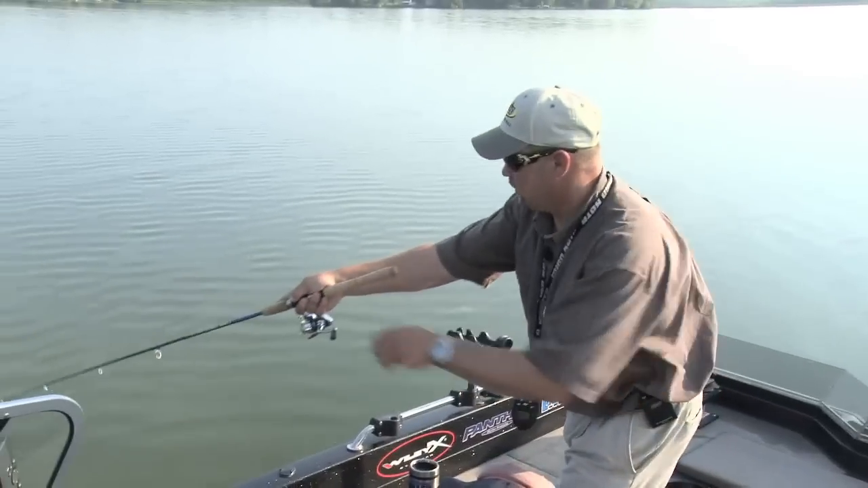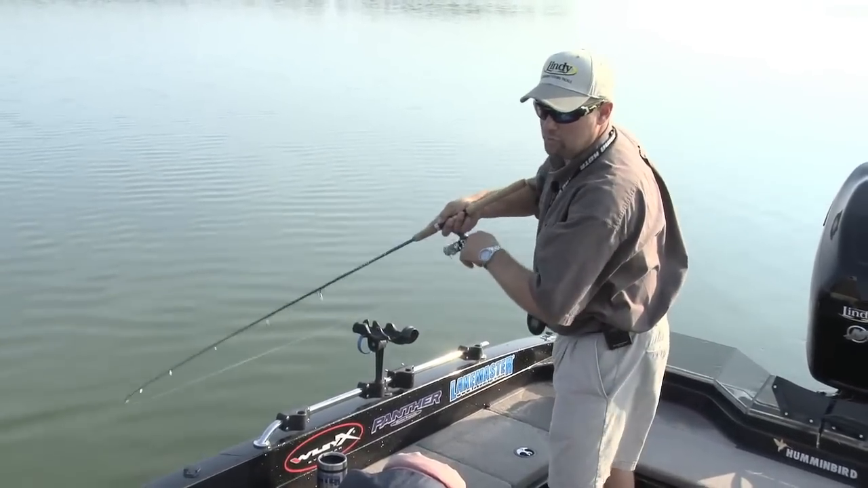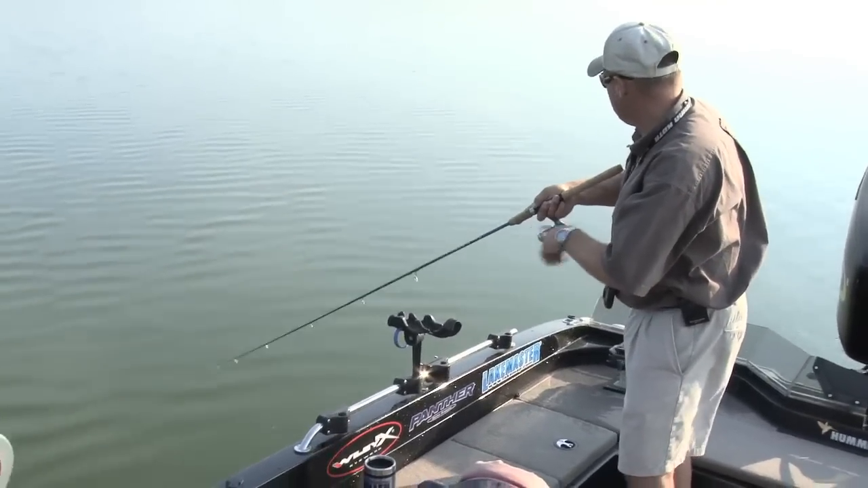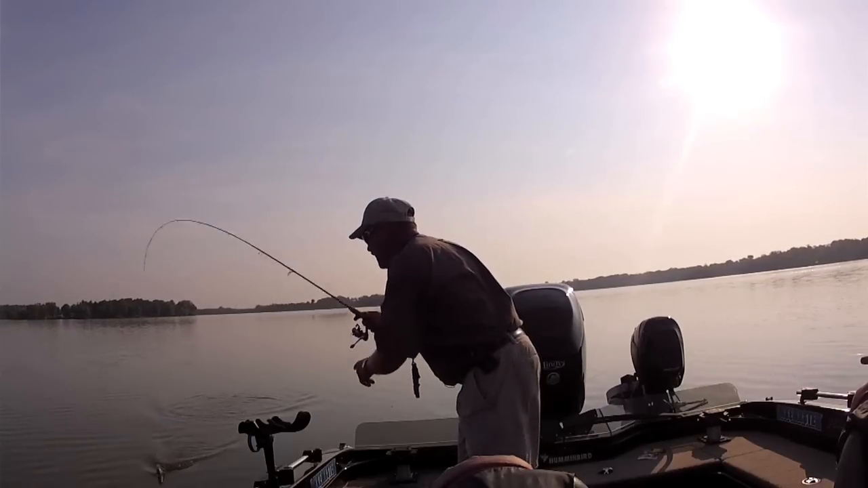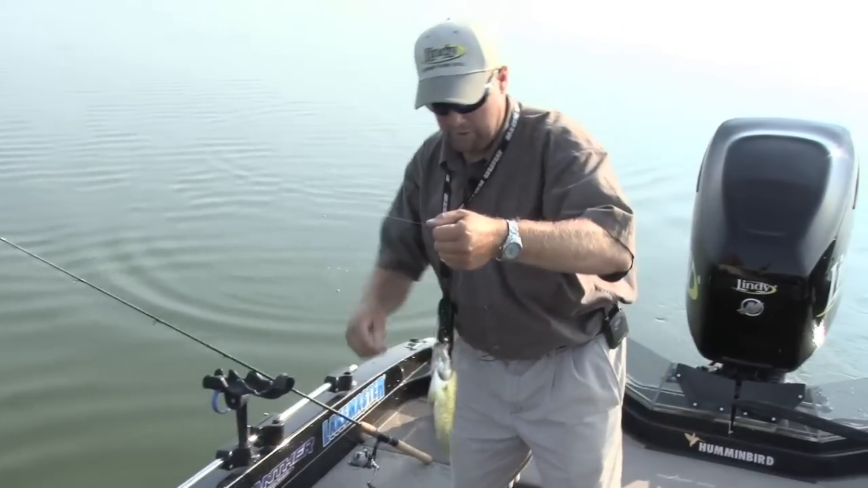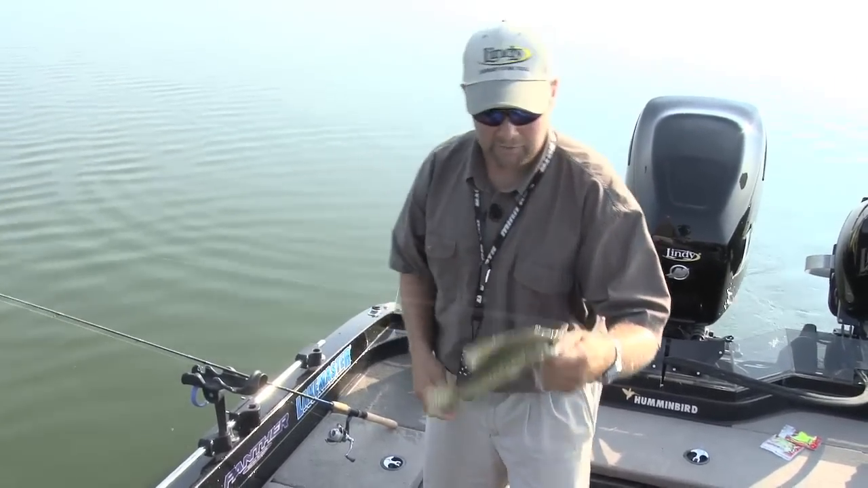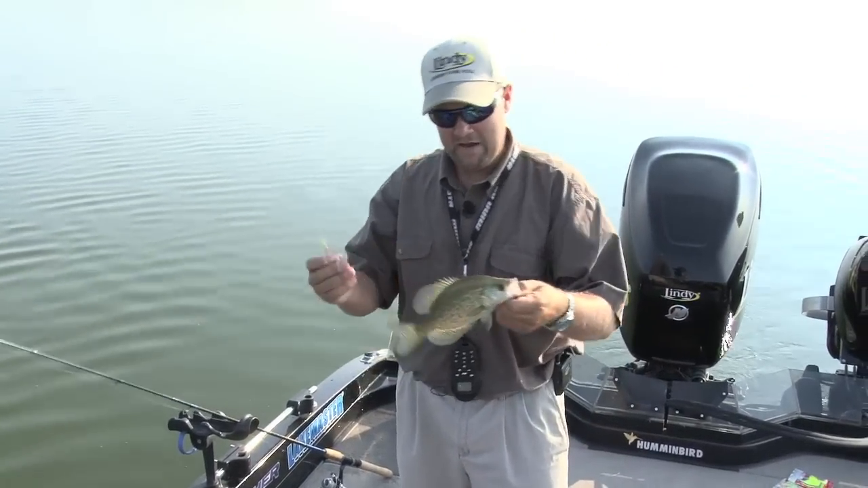Got him. Yep, got him. You know, I was talking about trolling. What I'm actually doing out here is I'm right over the top of all these fish that are out in the basin, and I'm just trolling right over the top of them. And what that allows me to do, look at that one, that's a dandy right there, is a couple things. One, I'm covering a lot of ground. And if I can cover a lot of ground, I'm going to come across a lot of piles of fish like that one right there. The other thing it allows me to do is find active fish.